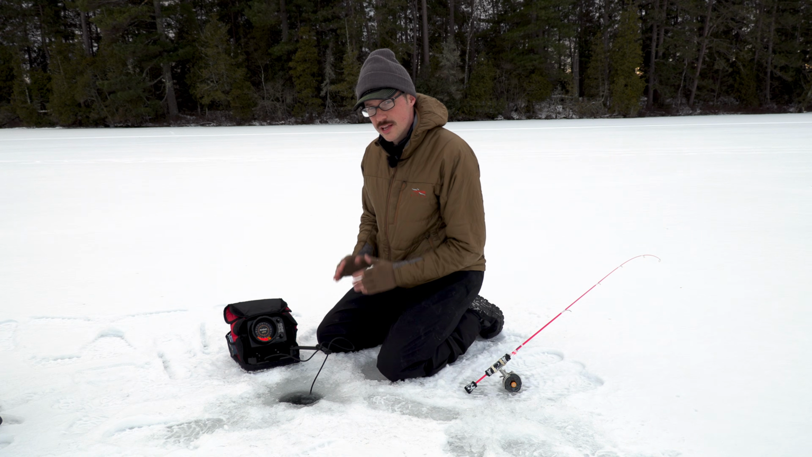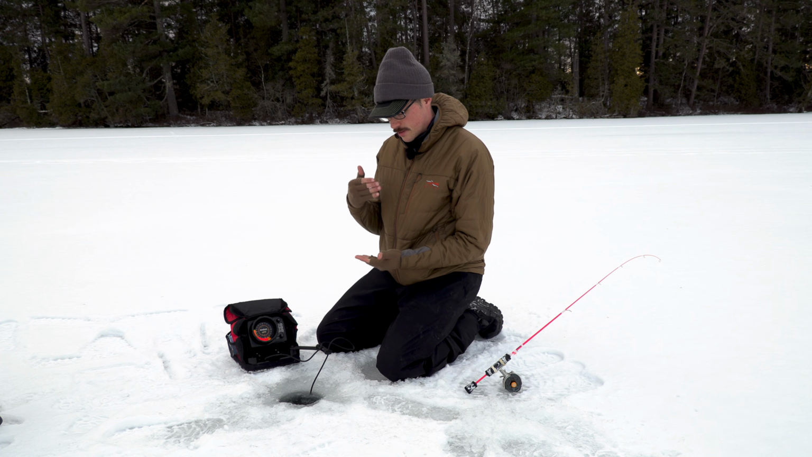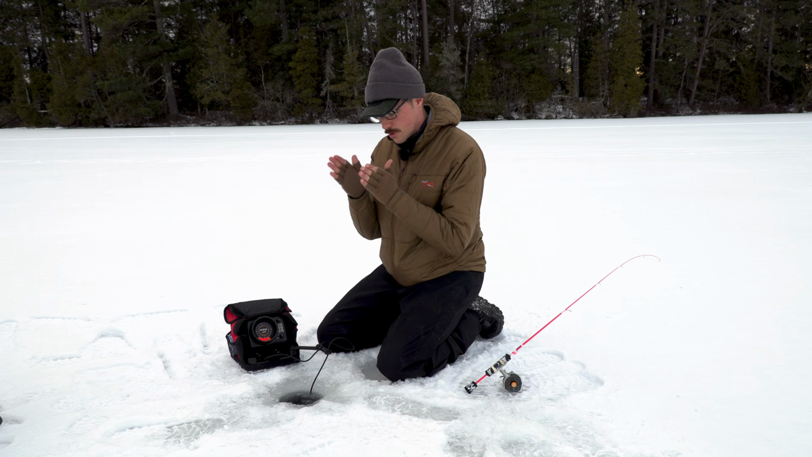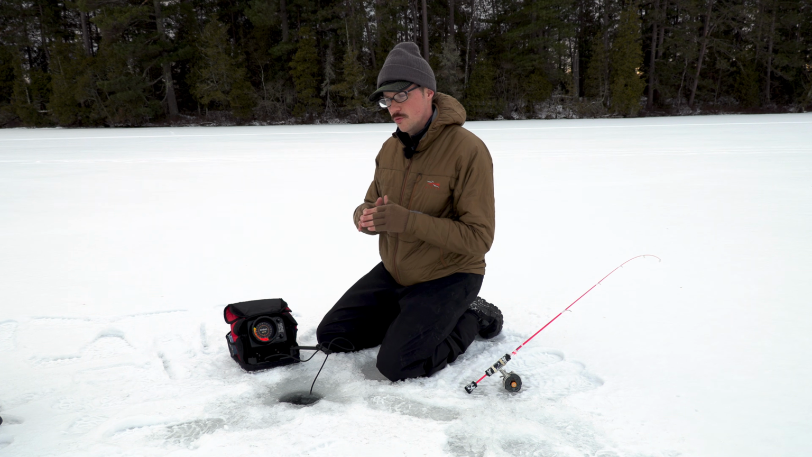And what those colors mean is red is the most hard return, or the strongest return, I should say. So that means you're going to be hitting rock, you're going to be hitting really hard like sand bottom, or you're going to be seeing fish as well, and that's going to be directly underneath the cone. On this Marcum unit, the next color is going to be green.